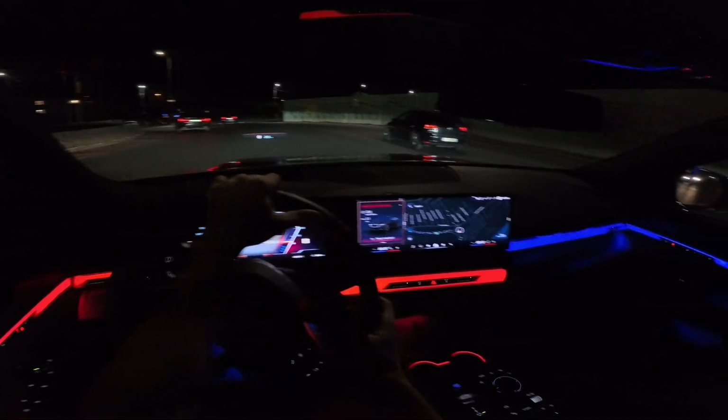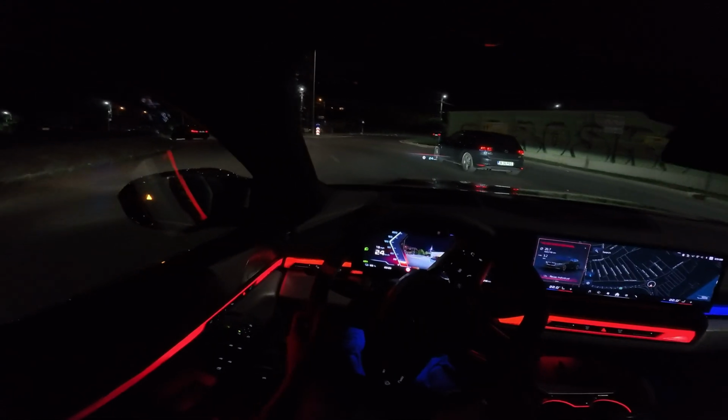Also the regenerative brake, it's super powerful. I noticed that it's crazy powerful.